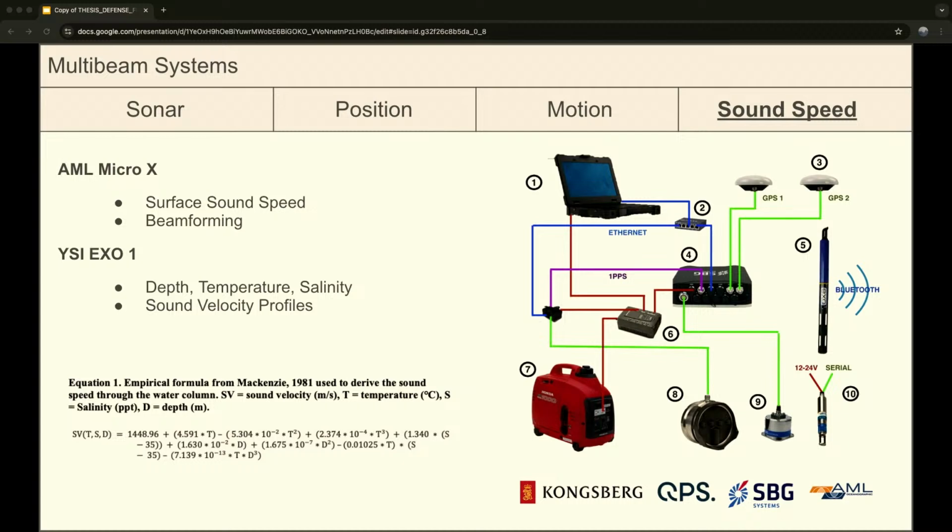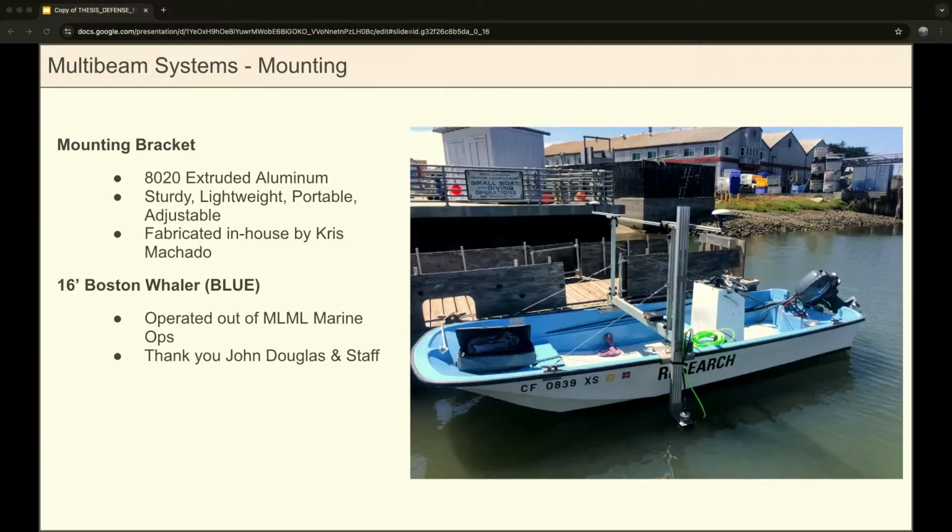And then we were using a YSI XO1 for depth, temperature, and salinity measurements to derive these sound velocity profiles, and we were using this kind of horrendous equation to get that. But yeah, you can see that temperature and salinity have a lot of effect on the sound velocity.